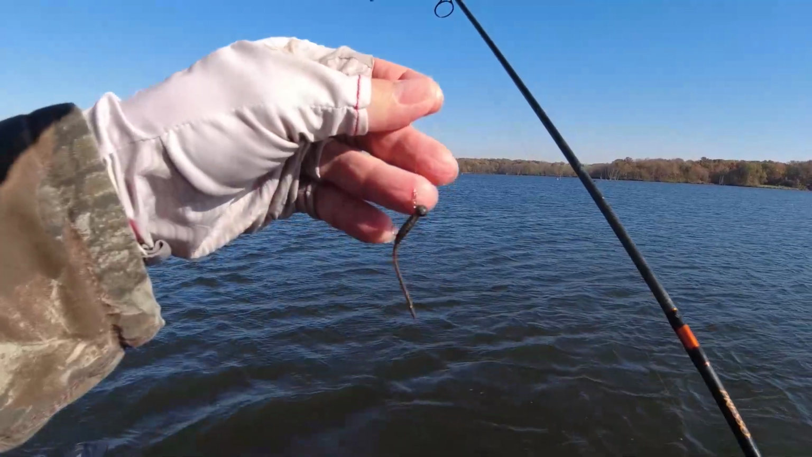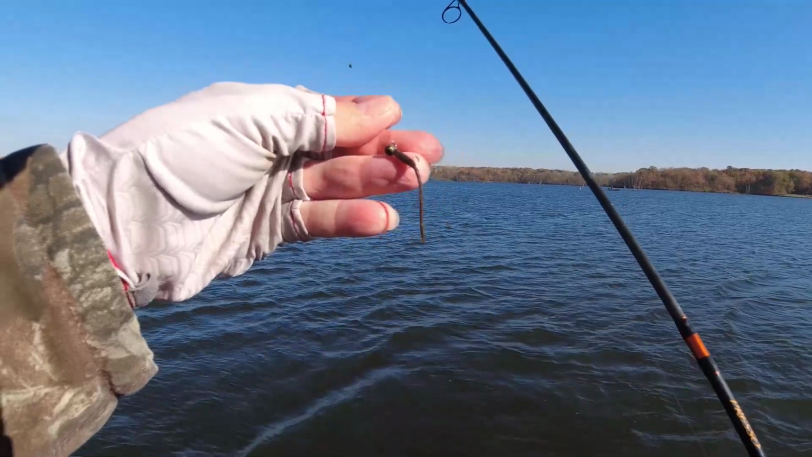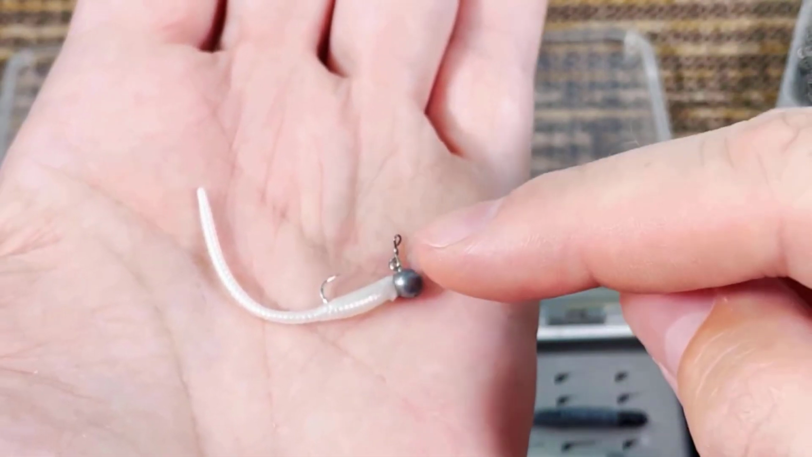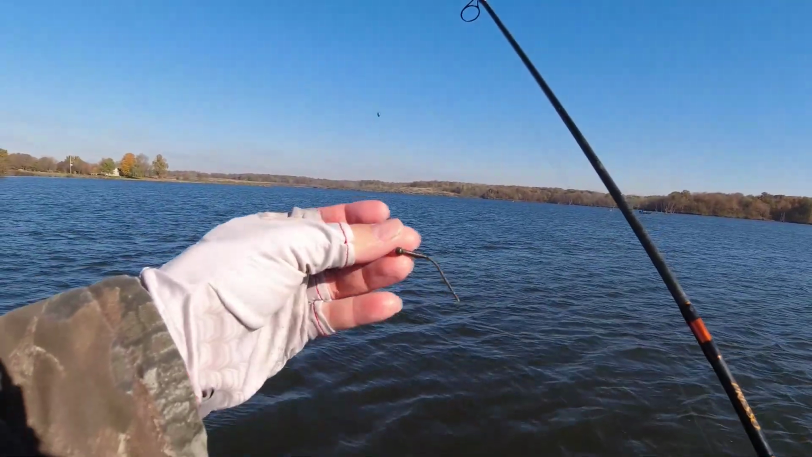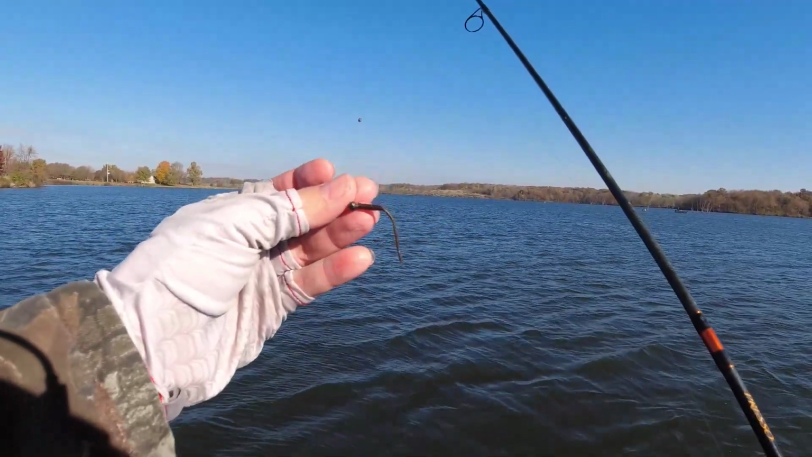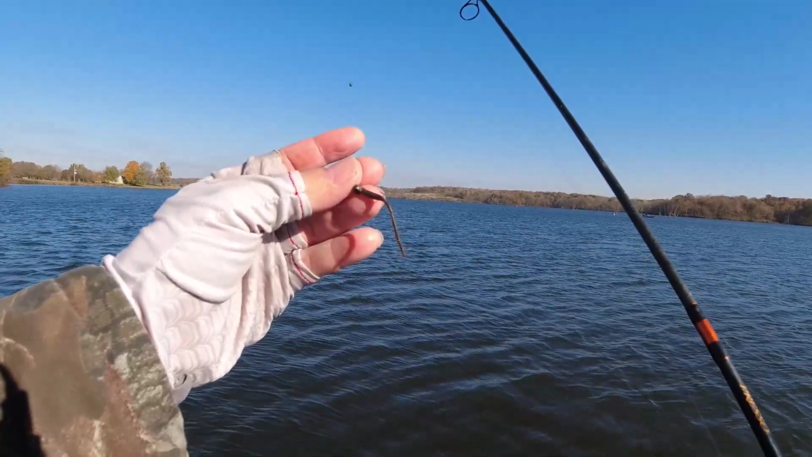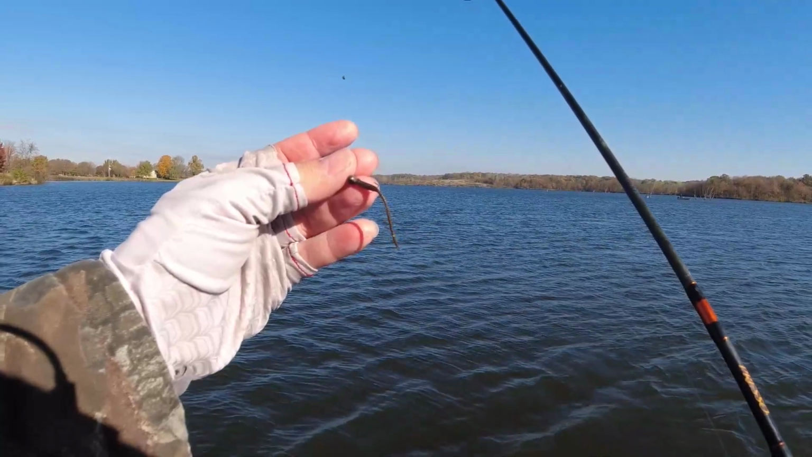Look at this, folks. Tiny hook, tiny worm, tiny jig head, tiny gap, micro clip. Everything here is tiny. 3-pound fluorocarbon line, black head, black worm. I mean, this is the most natural and invisible rig that I can make. I can go 2-pound fluorocarbon here, but if it's fluorocarbon, I don't think it's necessary.